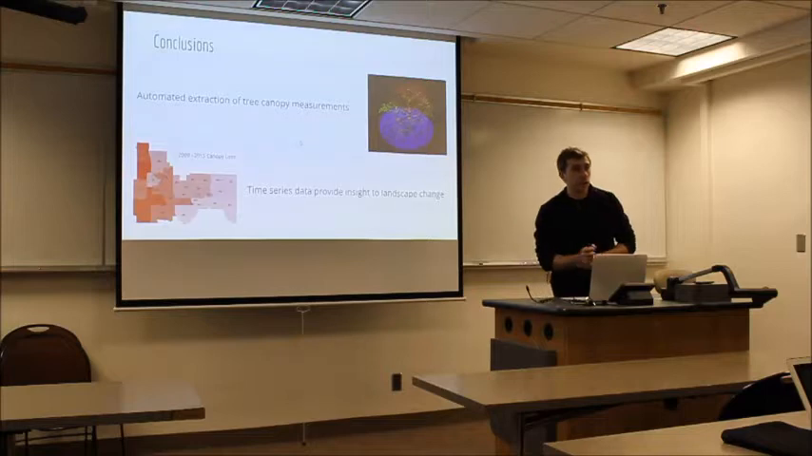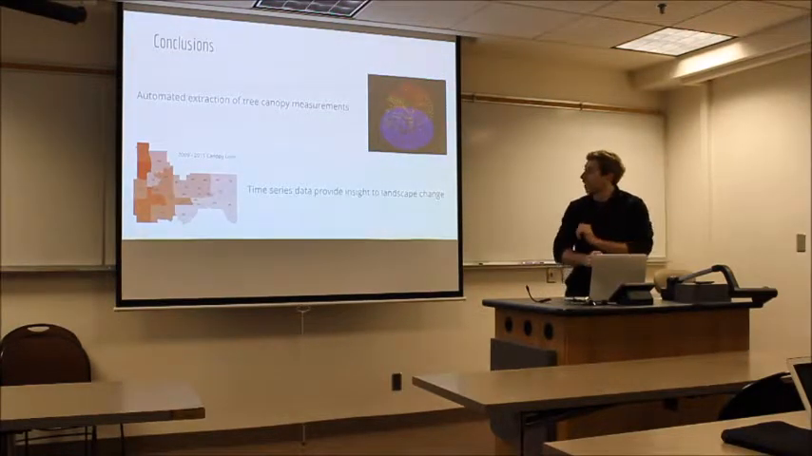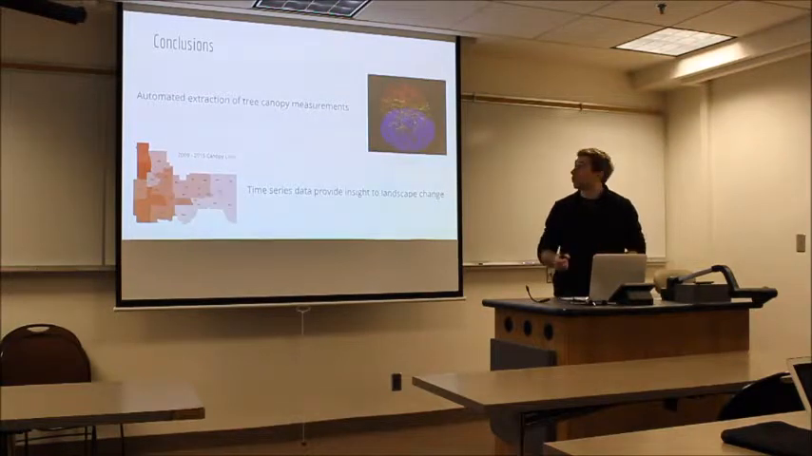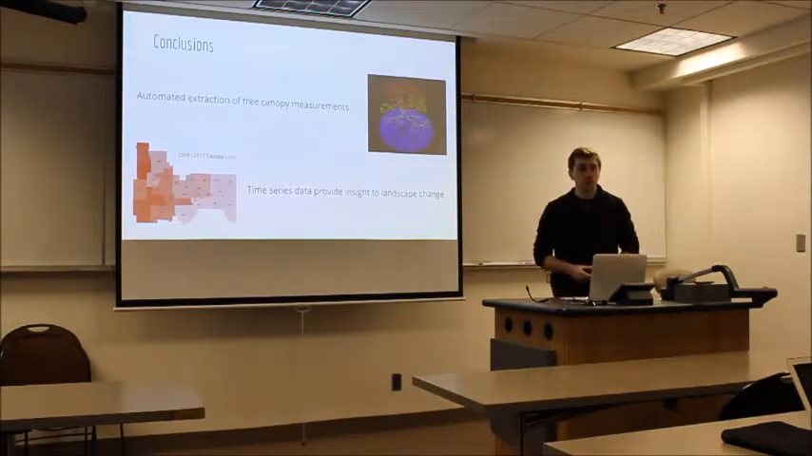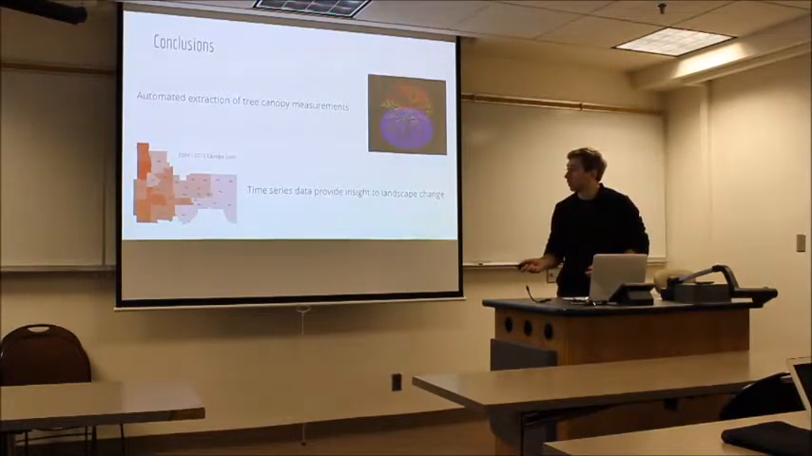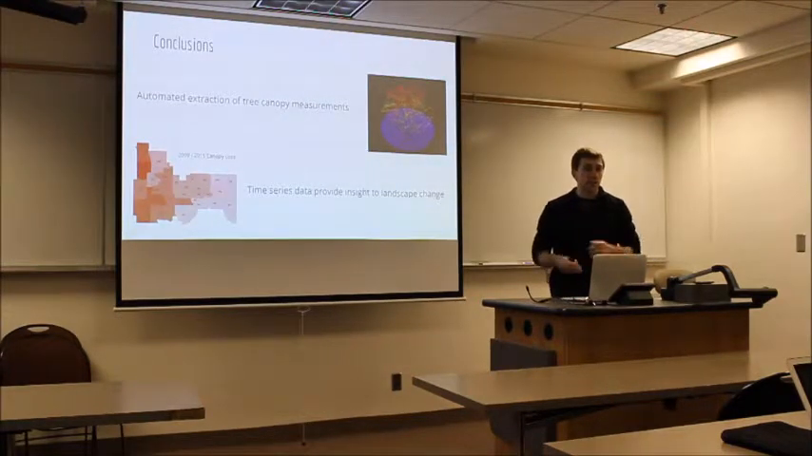So I'll reiterate those points. What we did today was automated extraction of tree canopy measurements from LiDAR data, so really thinking in 3 dimensions. And then also demonstrating the capabilities of having a time series of data to provide insight to the landscape change.